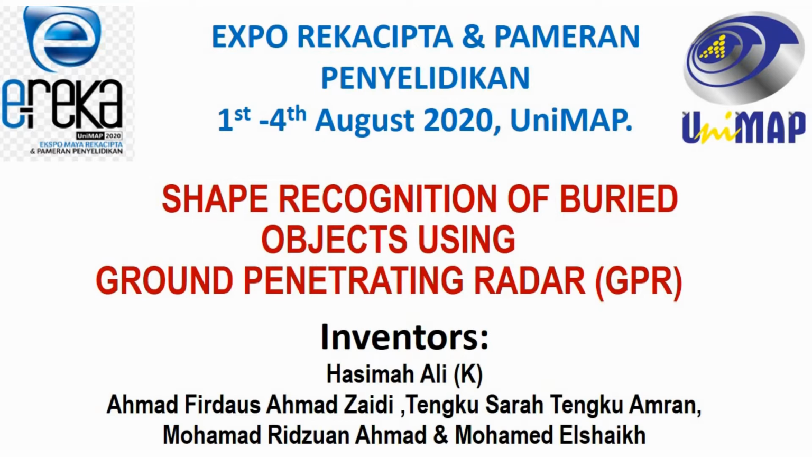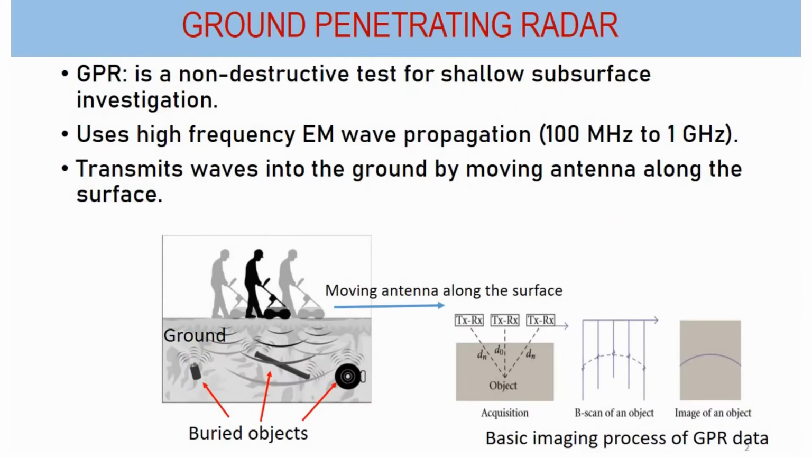I will present my research title on the shape recognition of buried objects using ground penetrating radar. What is GPR? GPR is a non-destructive test used for shallow subsurface investigations such as landmine detection, mapping and locating buried utilities. It uses high-frequency electromagnetic wave propagation ranging from 100 MHz to 1 GHz.